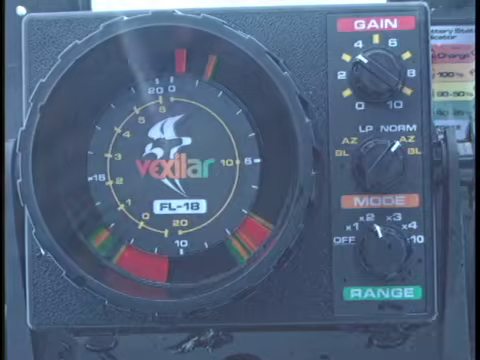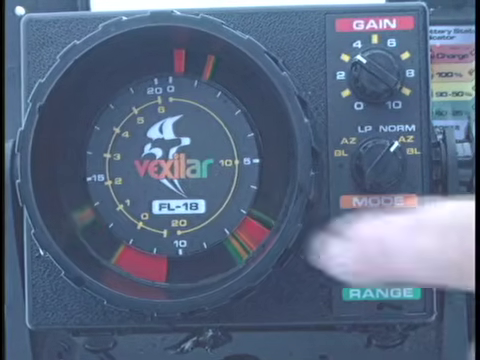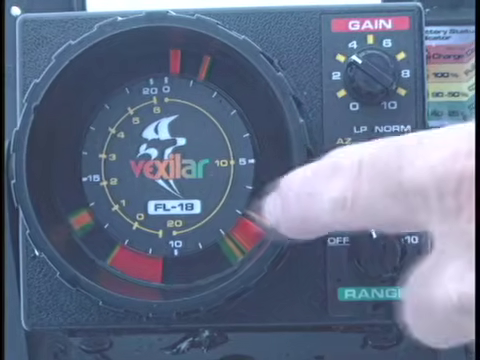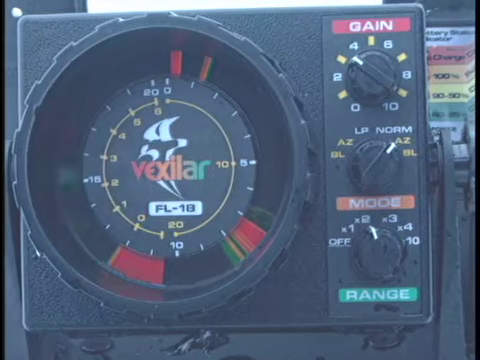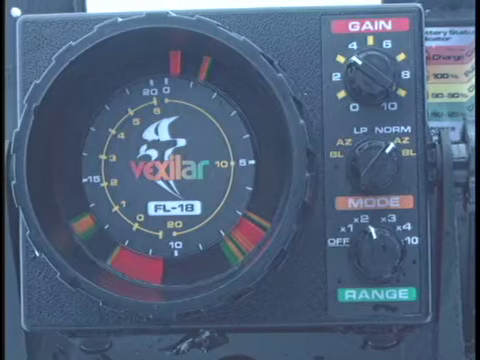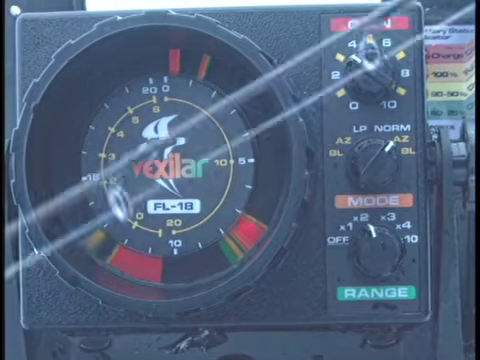As I work the lure up and down, you'll see on the normal mode that it's hard to see the separation between the hook and the bottom. On the zoom side, the AZ side, look how clear you can see the lure going up and down. It will help you catch those fish that are close to the bottom.